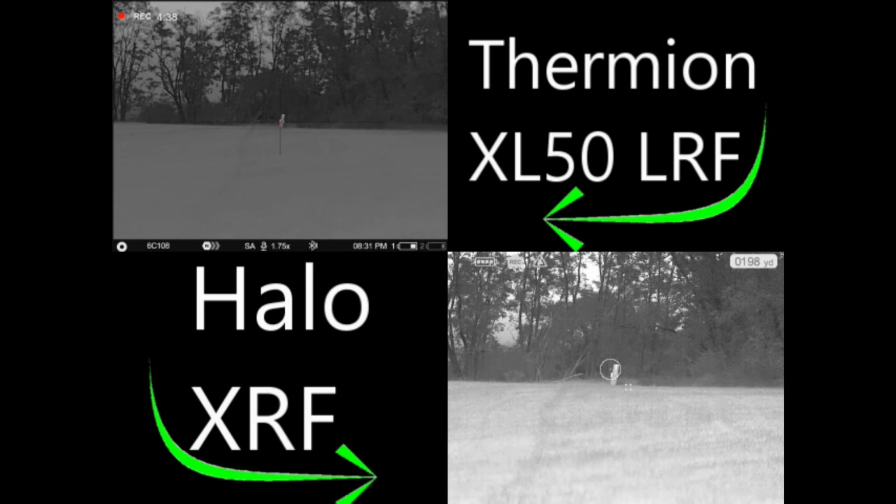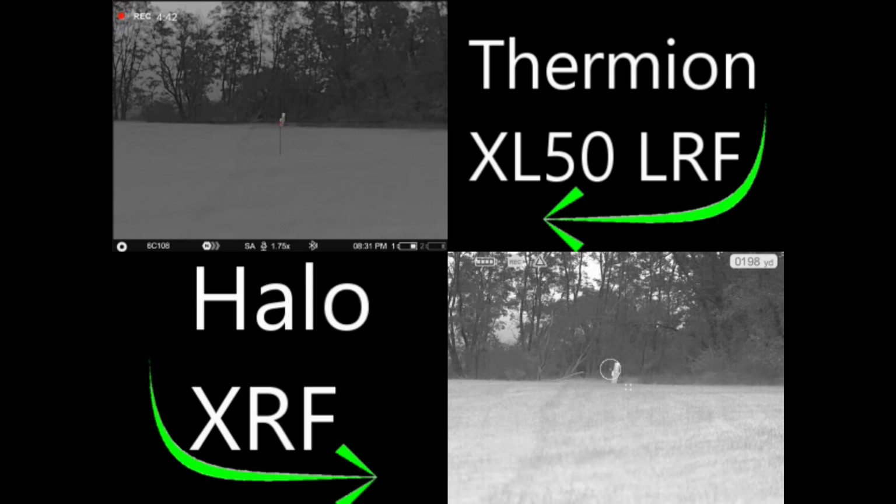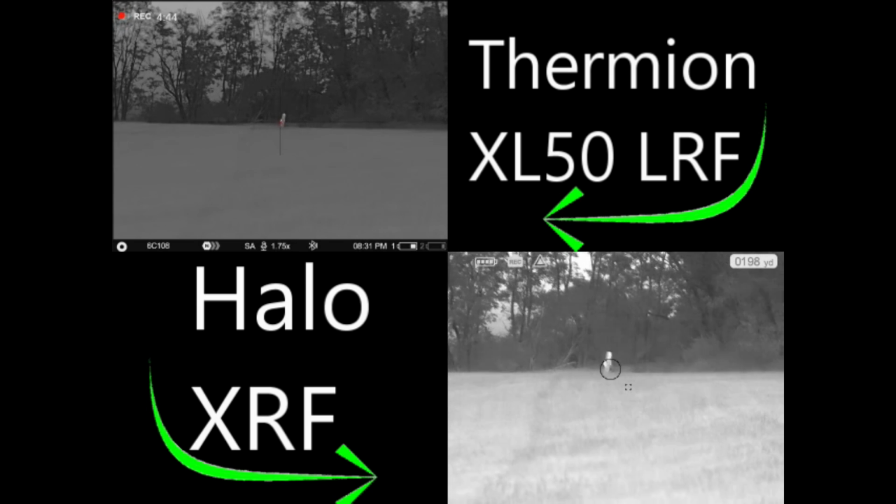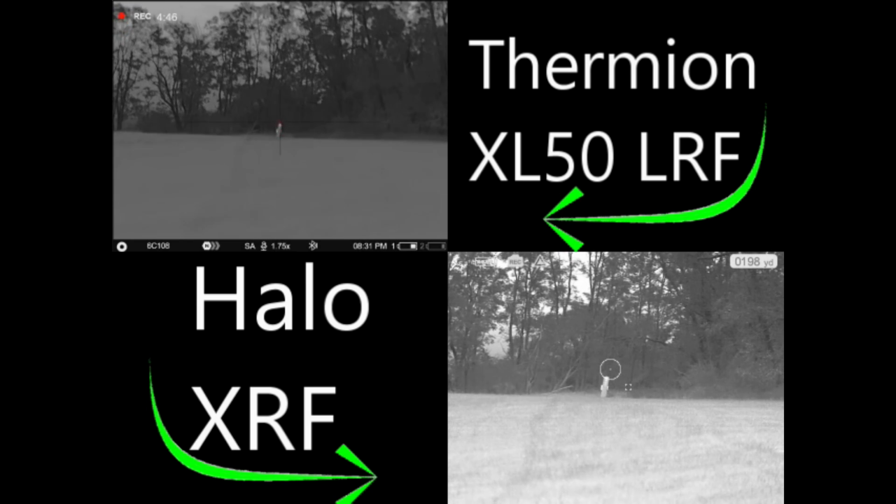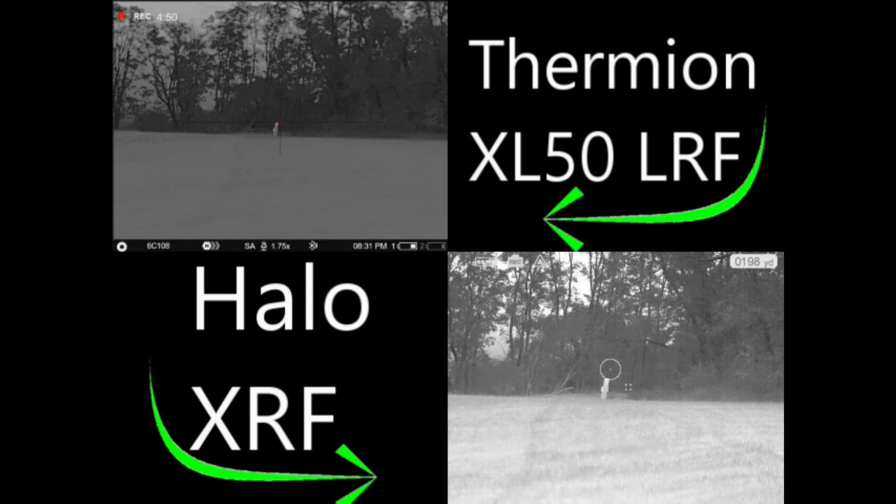But on the flip side, if you're one of those guys that just wants a device that's going to do what it's supposed to do and you don't really have to hit any buttons, I think that's what the N-Vision is all about anyway. But I'll be right back with you.